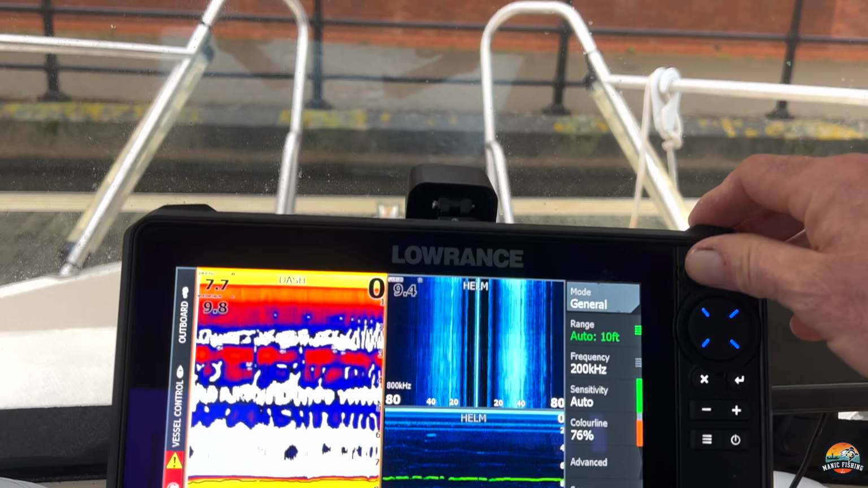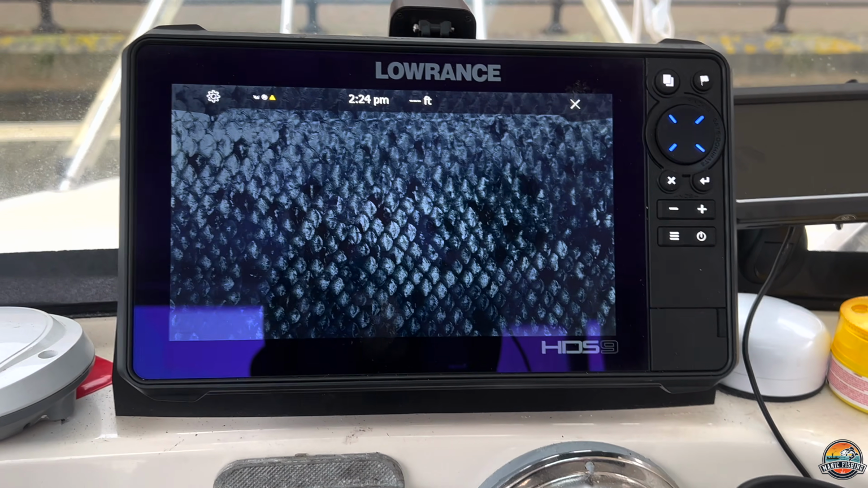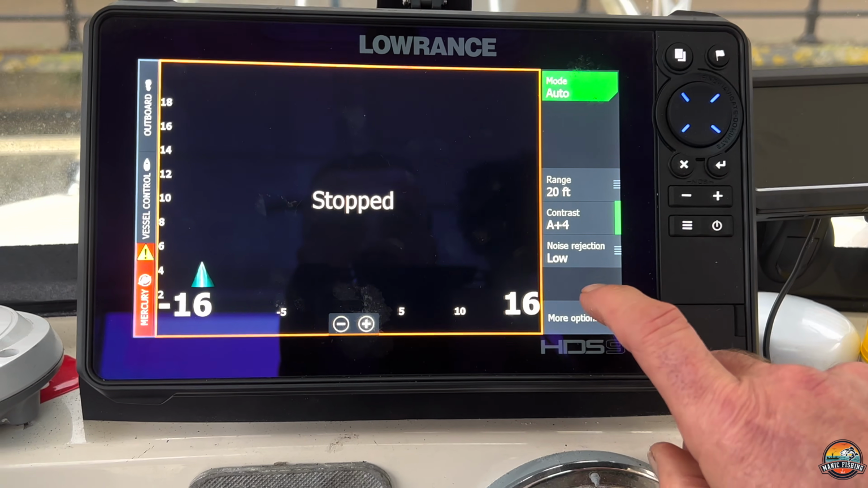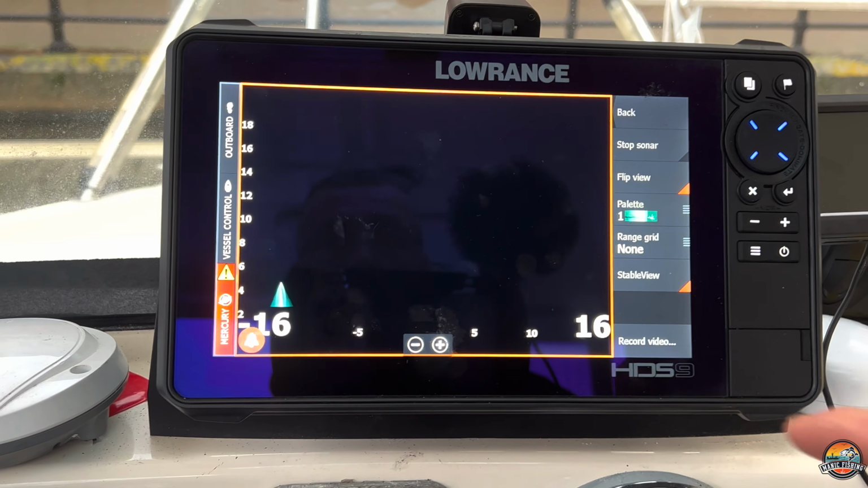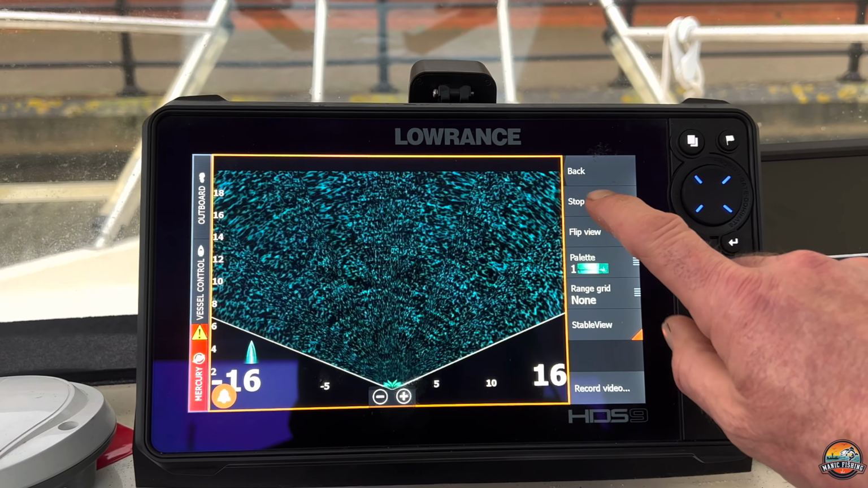I'm also running on this boat the new Active Target system. I've got that switched off at the minute because the transducer's not down, but I can start that up, and I'll show you how I've got that set up. I'll just stop that sonar.